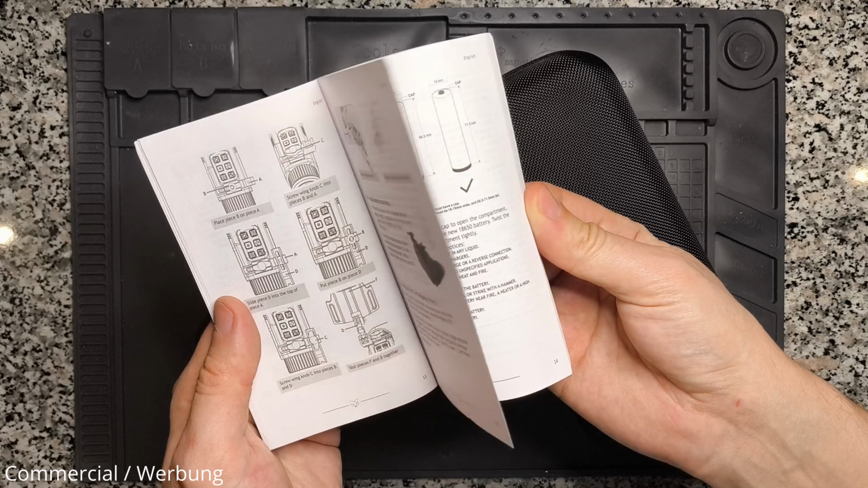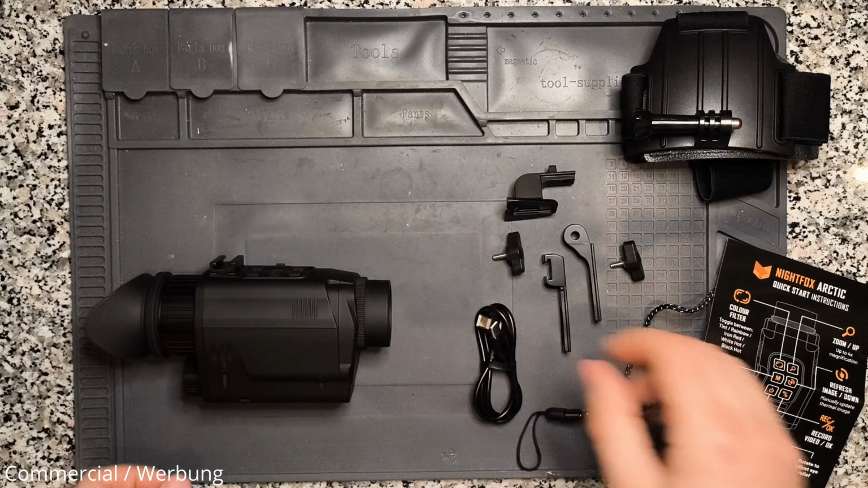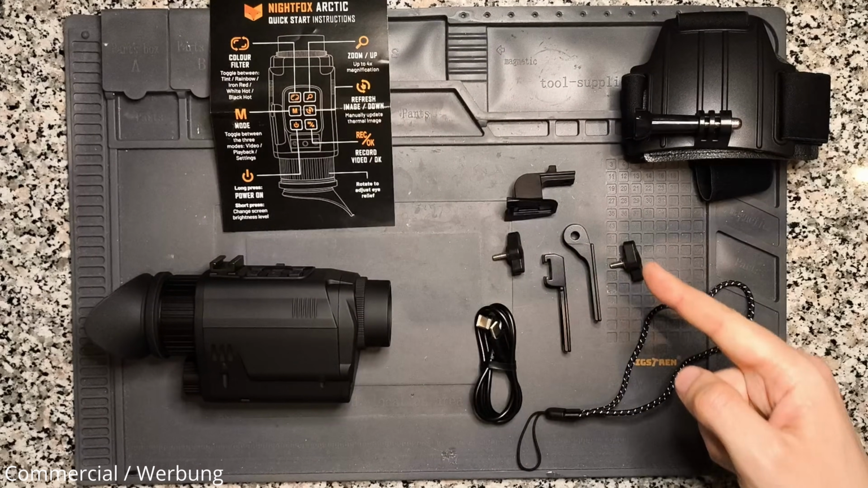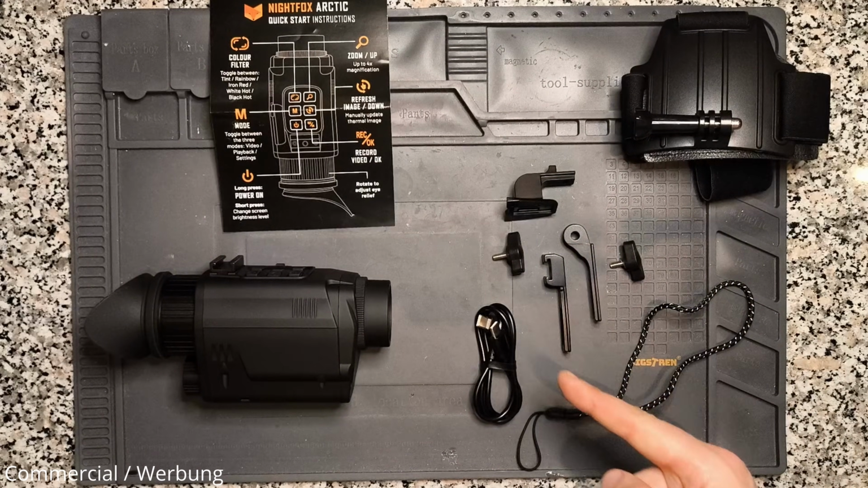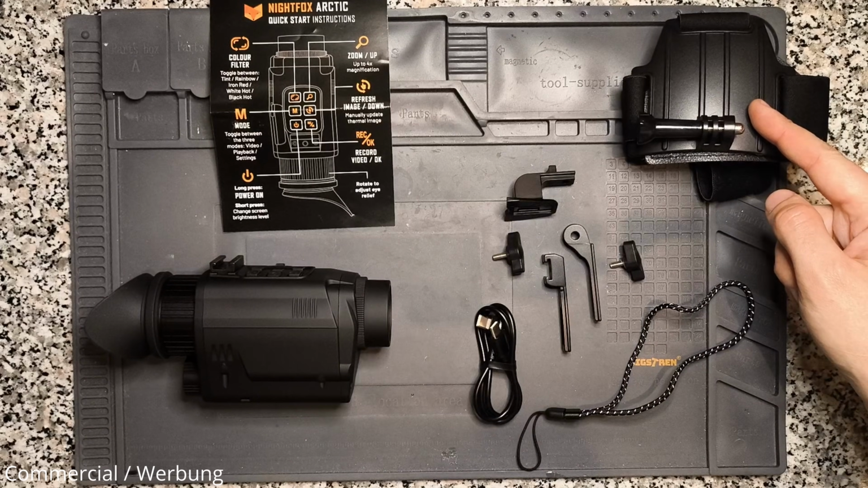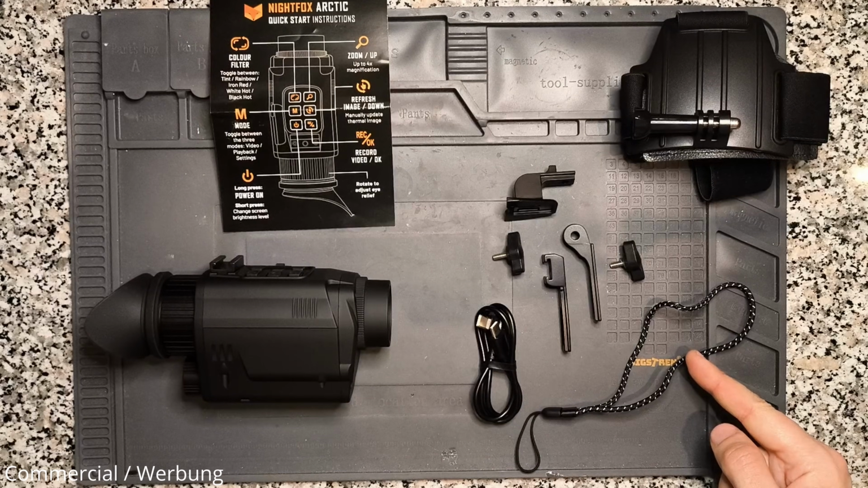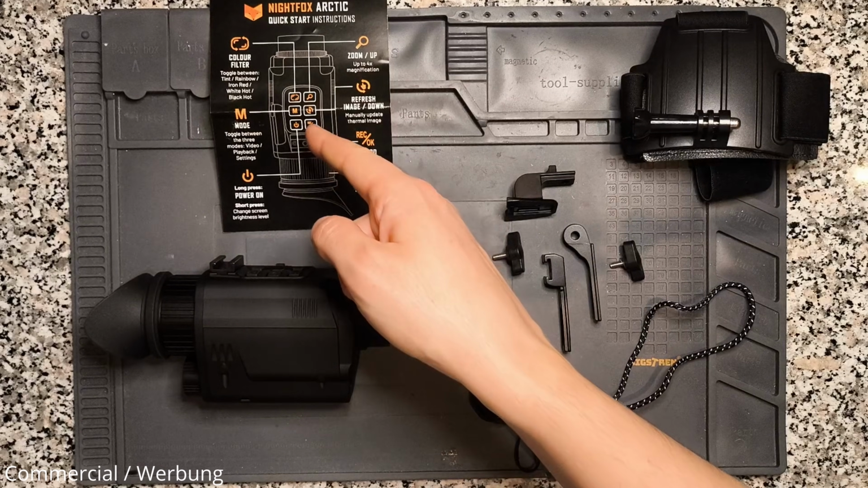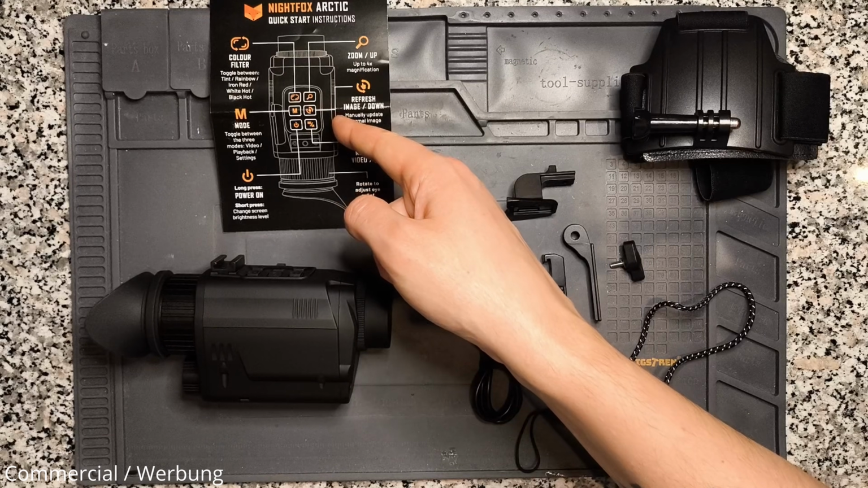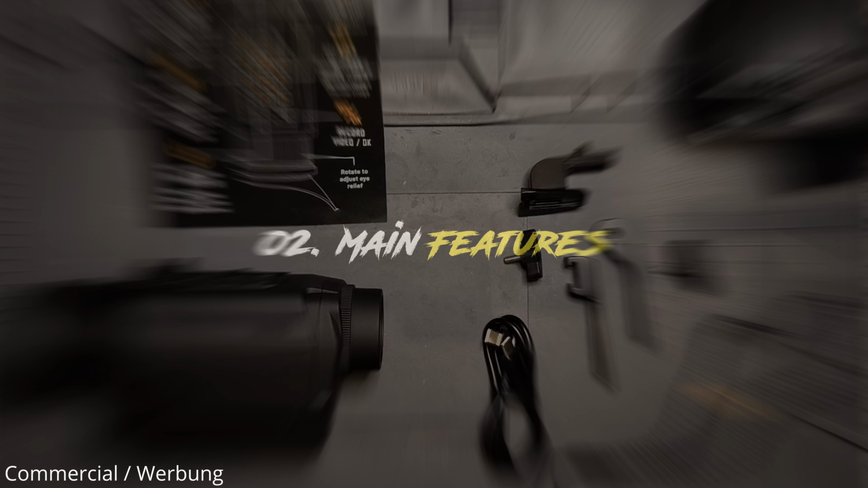When opening the useful protective box, we find a bunch of accessories inside. Most of them are dedicated for head mounting, as the Arctic is meant to be worn with a helmet or the included head strap. You also get a charging cable, a wristband and this quite handy quick start guide to assist you during the first hours of using the Arctic. Now, let's check out what this thermal device is all about.